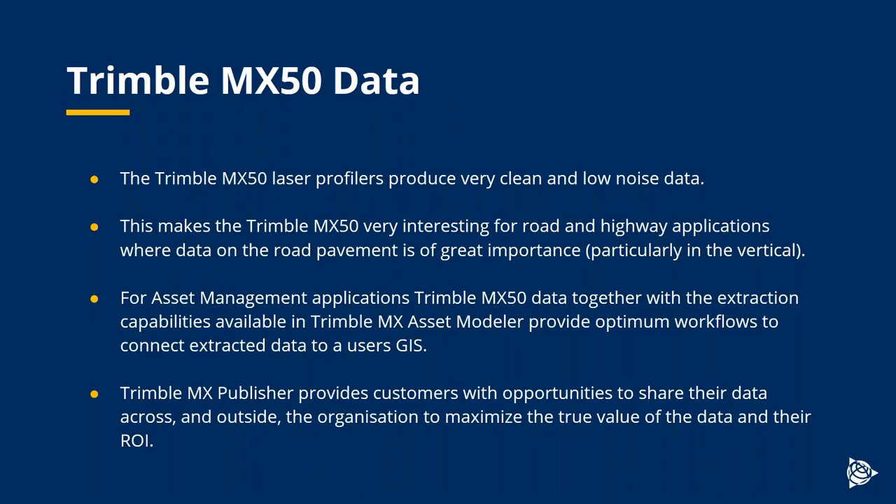So the MX50 data is producing very clean and low noise data. We believe this, particularly on the road surface, will be of interest to those who are undertaking road and highway applications, perhaps where they want to build a DTM of a road surface.